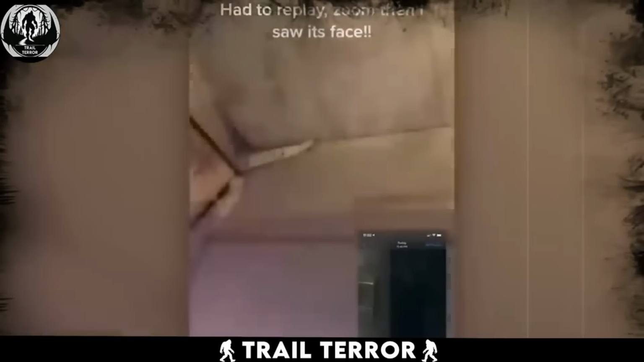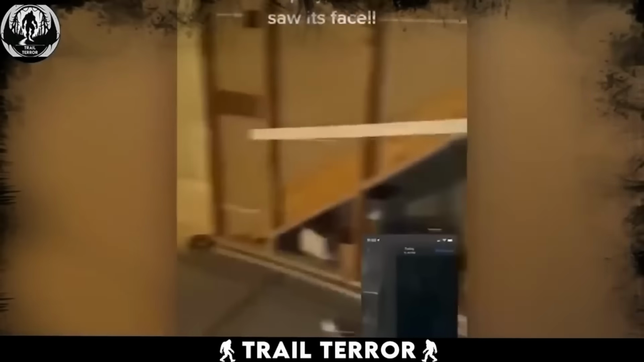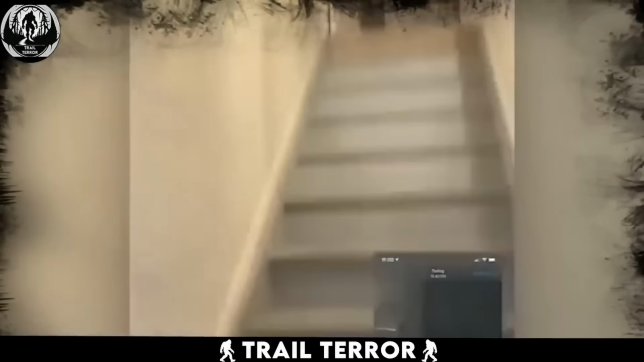However, as he's ascending, the door suddenly closes on its own, trapping the homeowner in the stairwell. I'm not sure what happened next, but since the homeowner uploaded this video, I believe he's safe.